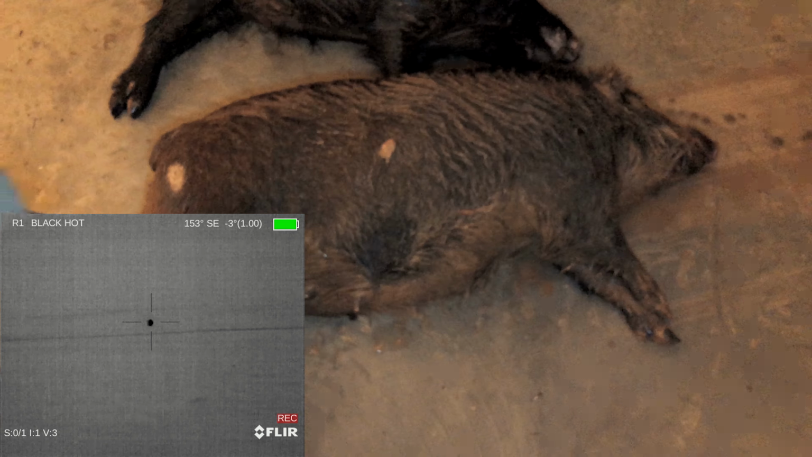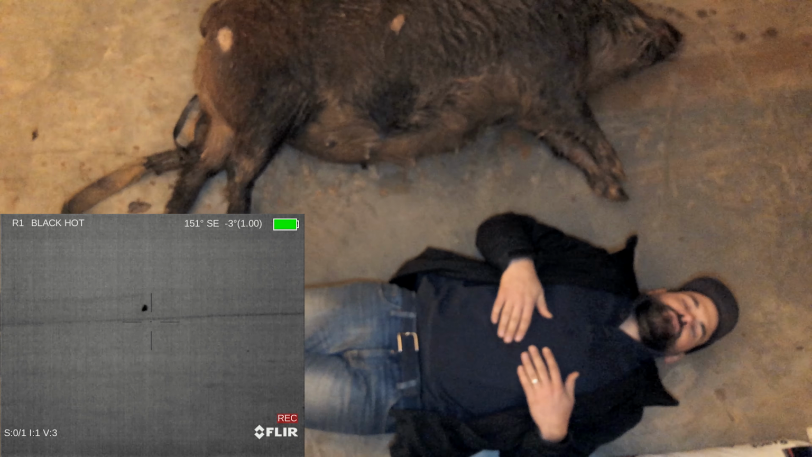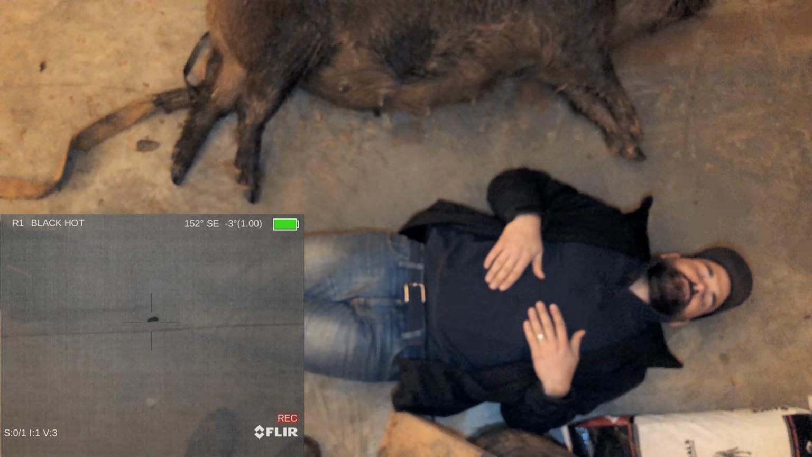It's hard to get the full extent of how big this pig is. Here, let me just lay down beside that thing. Now Chris is about 5'10". All right, 5'10", that's Chris. There's the pig. That pig's every bit of 250 pounds. Big girl.